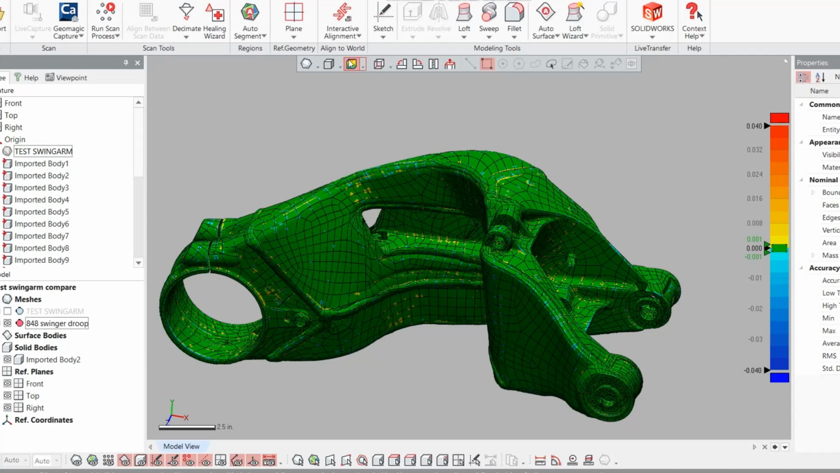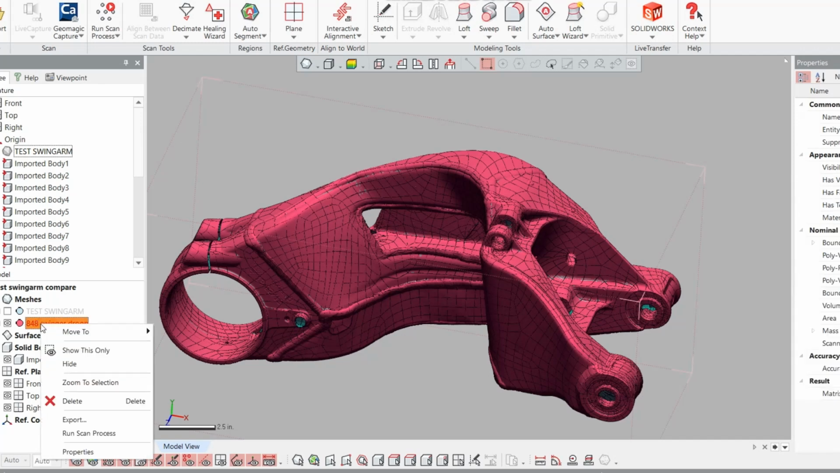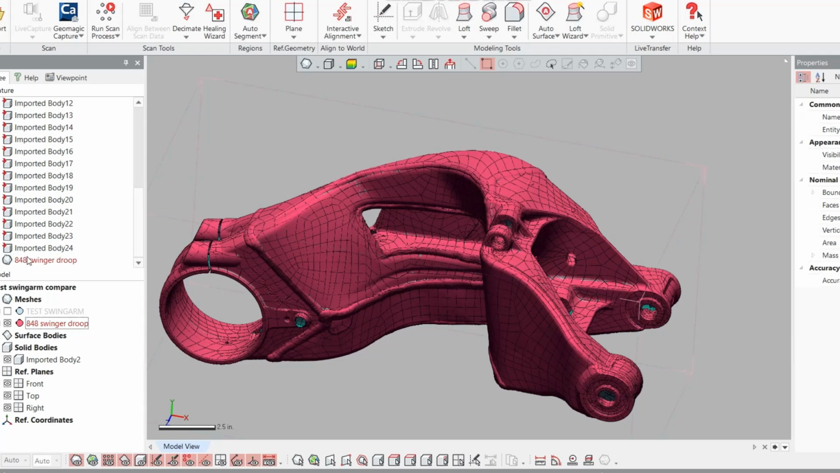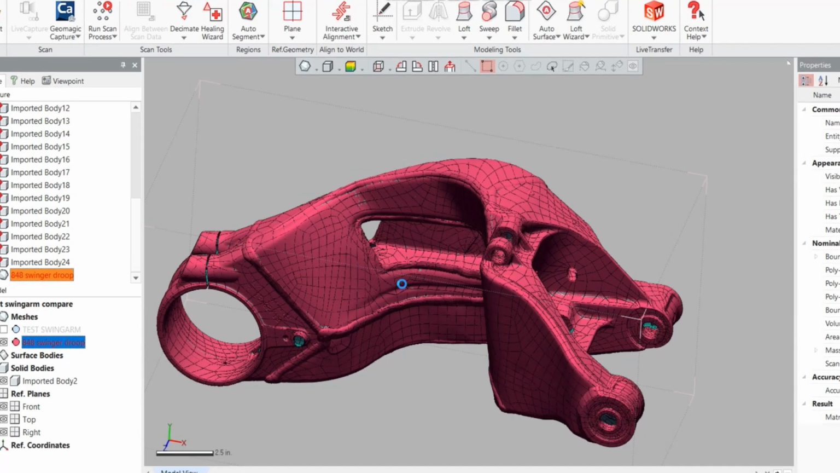So now what we're going to do is suppress our original scan, which is this pink one. I'm going to go up here. That's what I imported last. Suppress that one. And then we're going to pull up our scan that we just took with the Einstar.